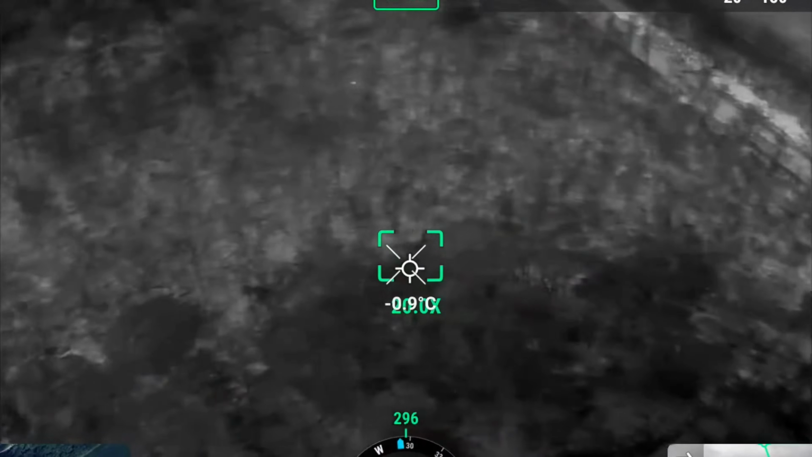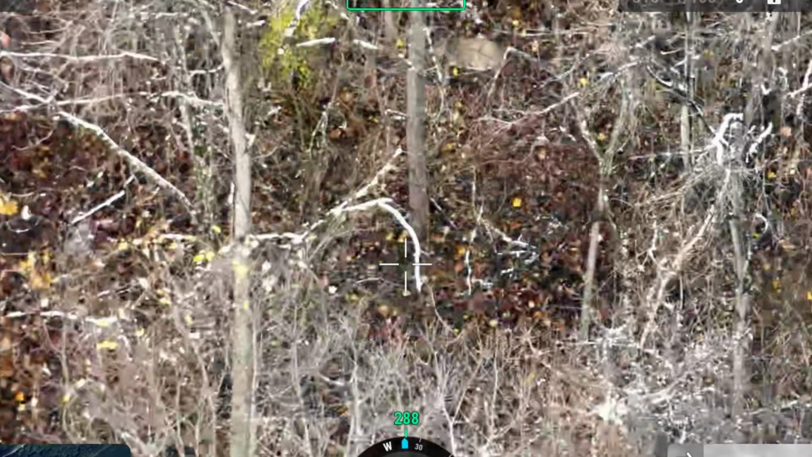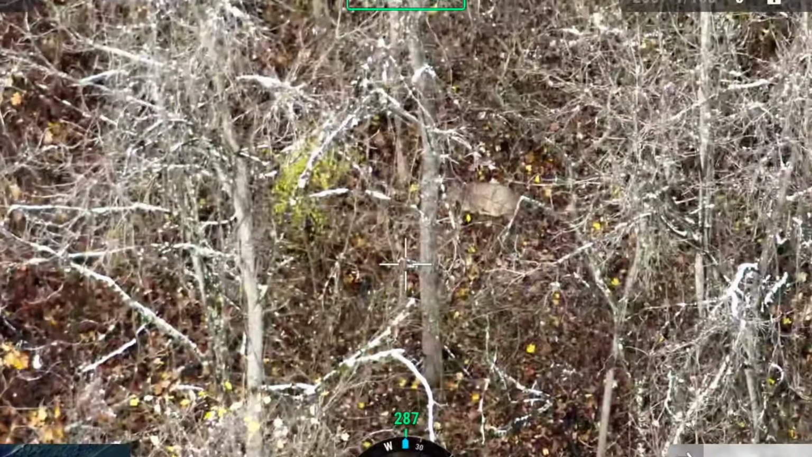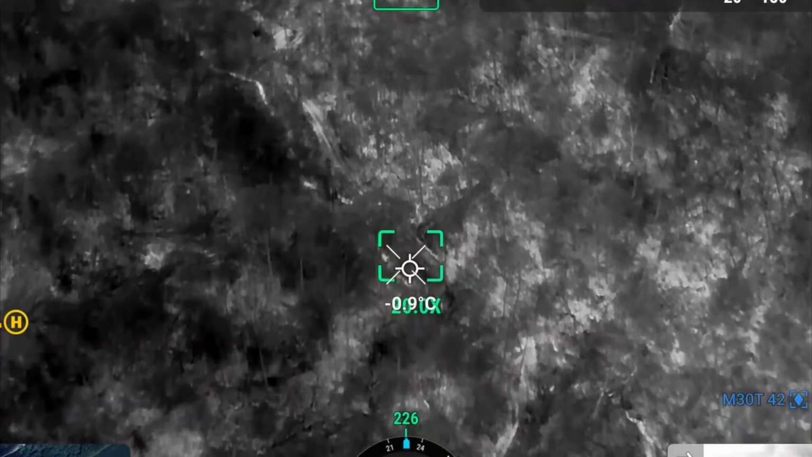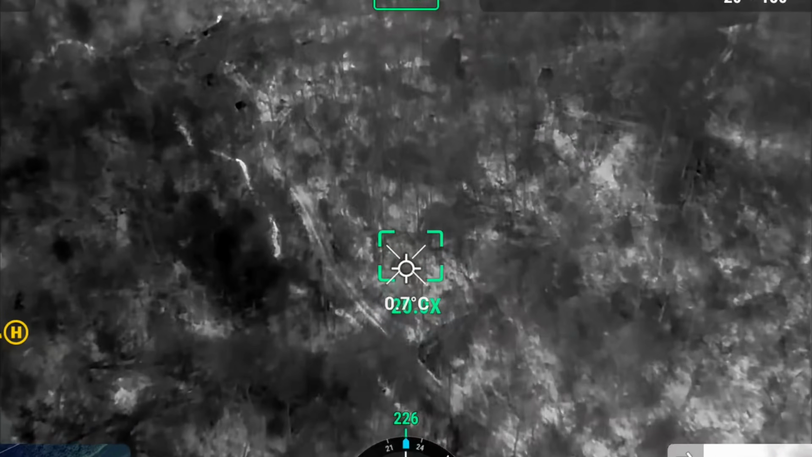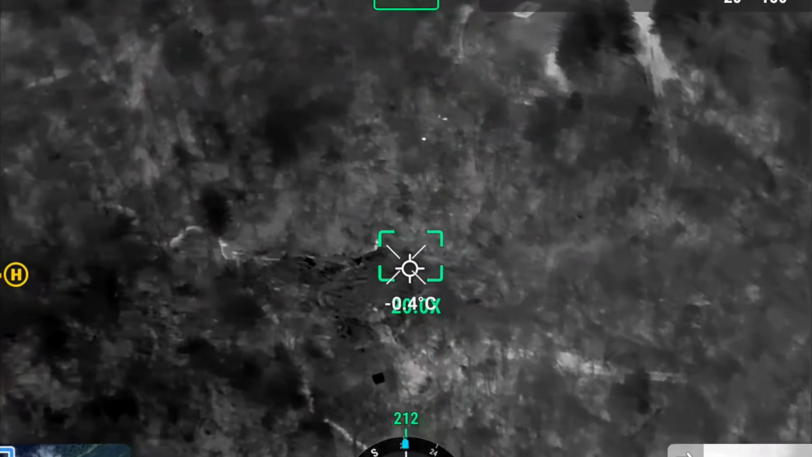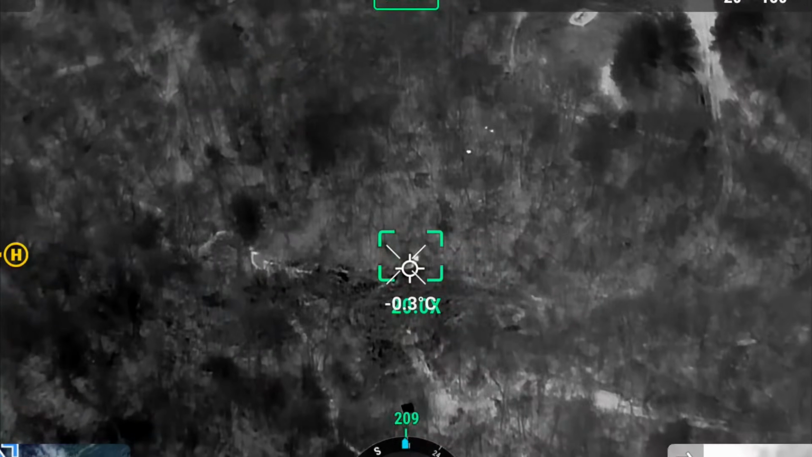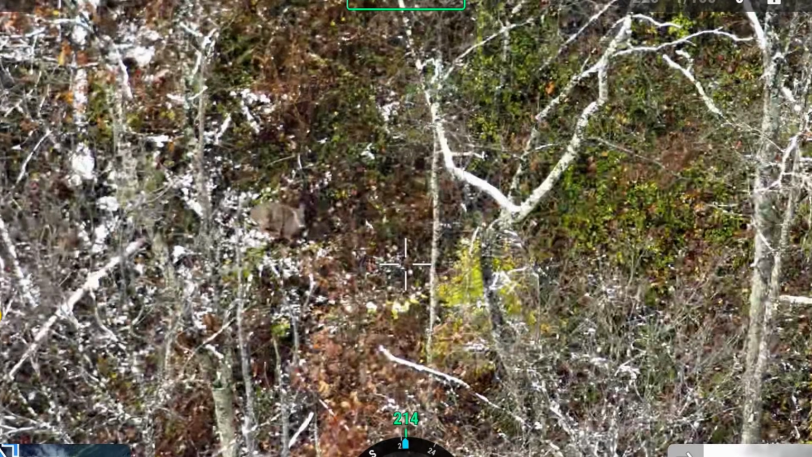Man, this is gonna take a long time to come back from this. Another doe. Wow. This area historically has produced some great bucks, but it's gonna be a long time until this is really worth hunting again.